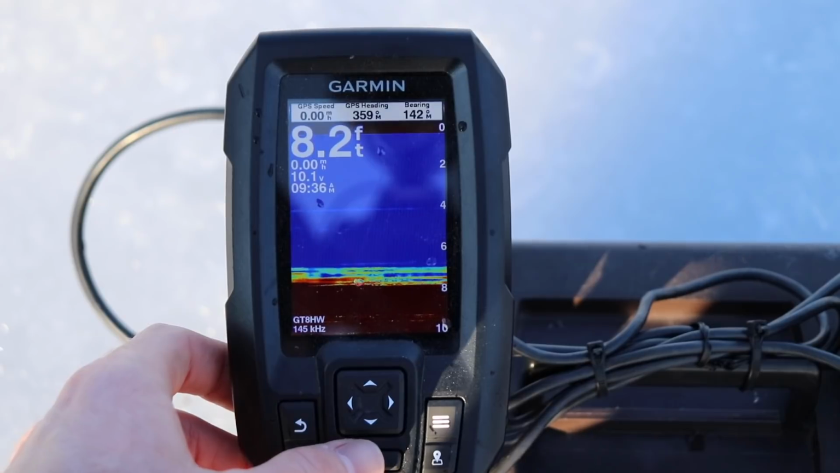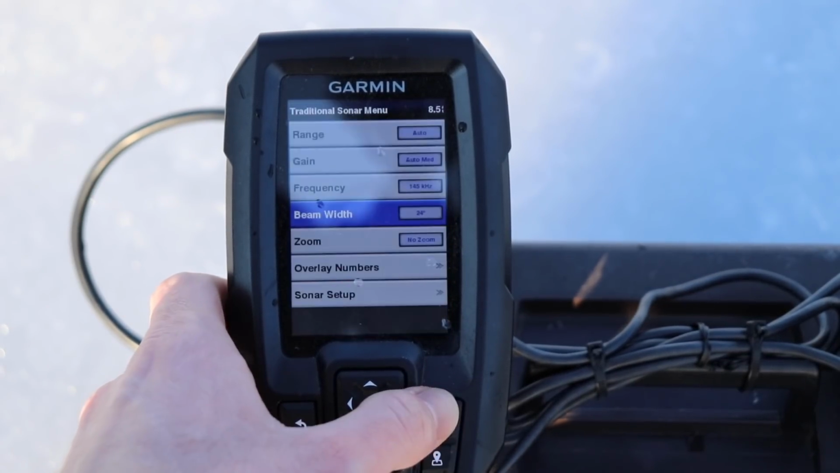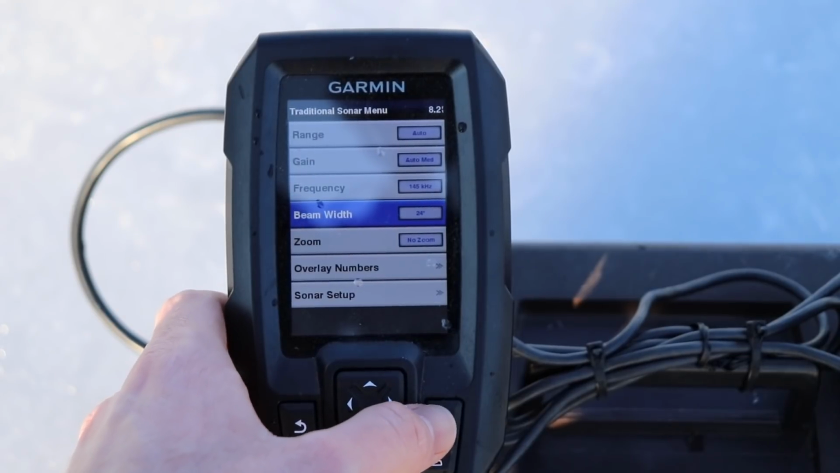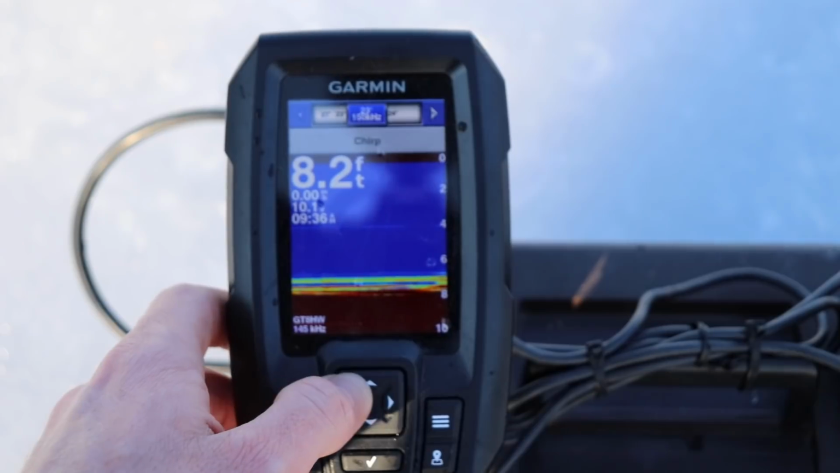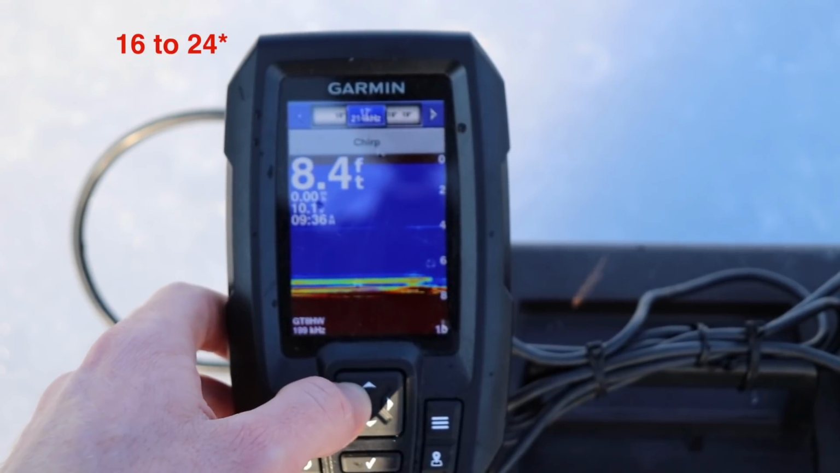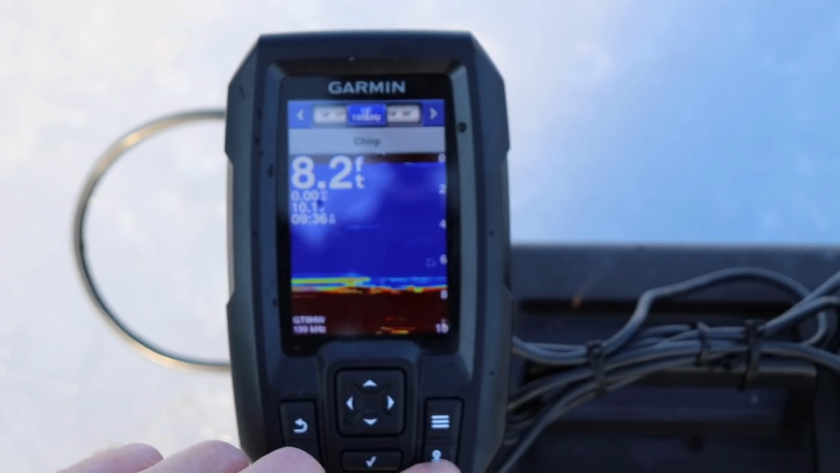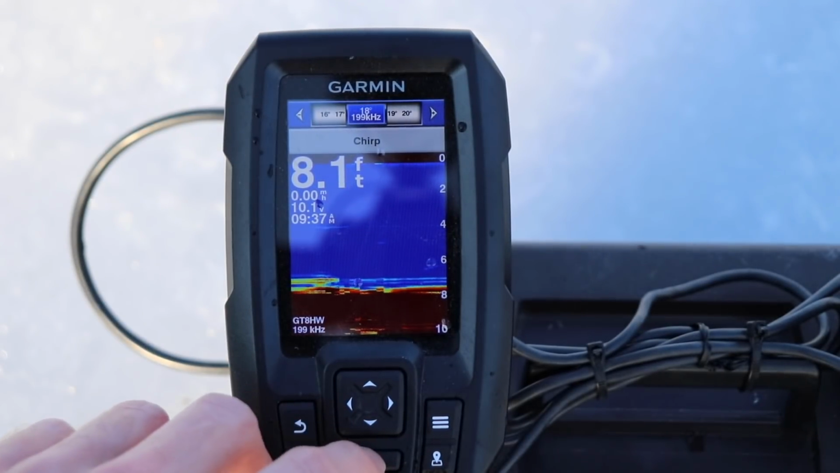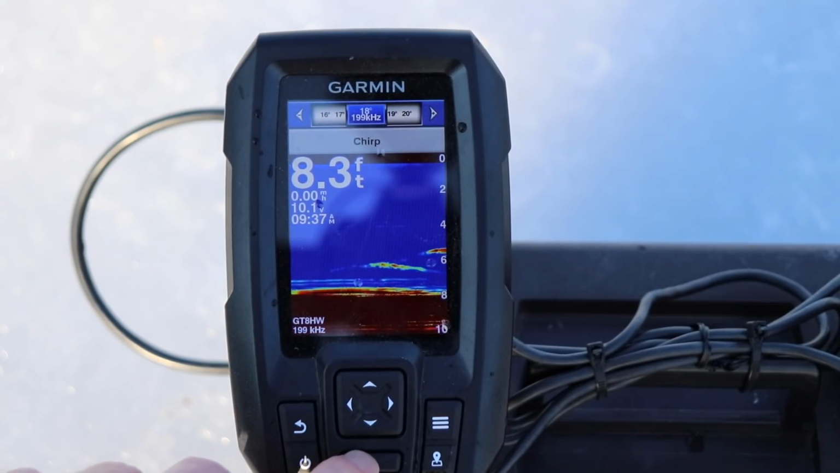One very cool feature that this unit has is you can change the cone angle. So I've been fishing 18 today. You just hit your menu button, and I'm going to beam width. You can adjust this from 18 all the way to 24. I like a nice medium cone angle for what I'm doing, but let's say you wanted two guys to use this unit out of the same hole. I might start running a 24 to make a little wider cone.